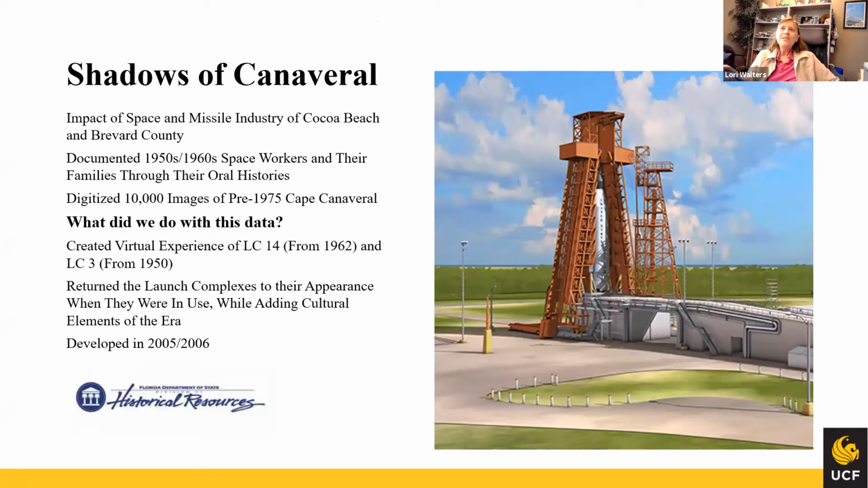So how I started was with Shadows of Canaveral. It was my first project when I came over here to what was then the Institute for Simulation and Training. My background was the influence of the space and missile industry on the city of Cocoa Beach. That was my dissertation. Over time I had documented a lot of oral histories, and we had digitized photographs of folks, some of their personal lives in Brevard County, but others of the space and missile industry.